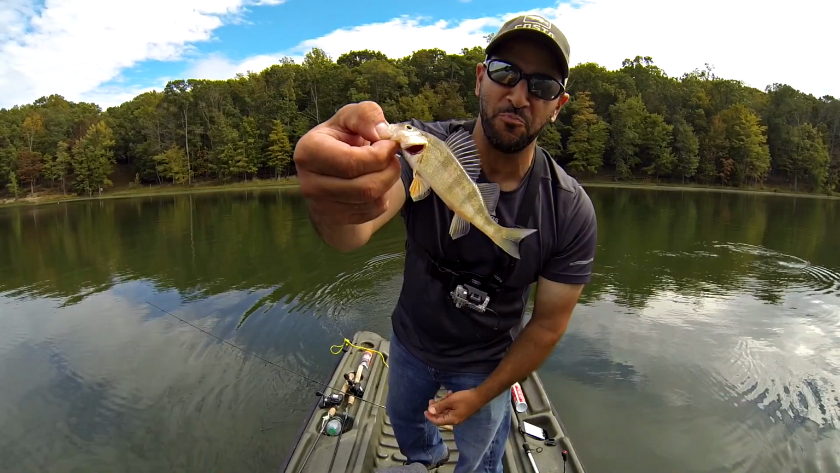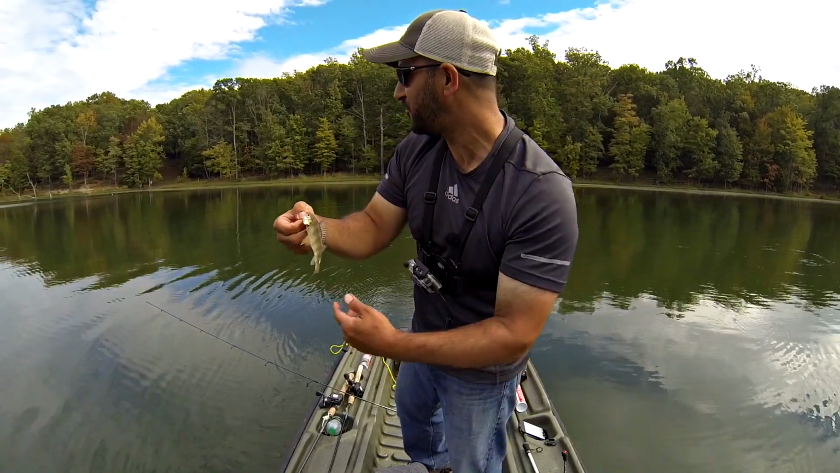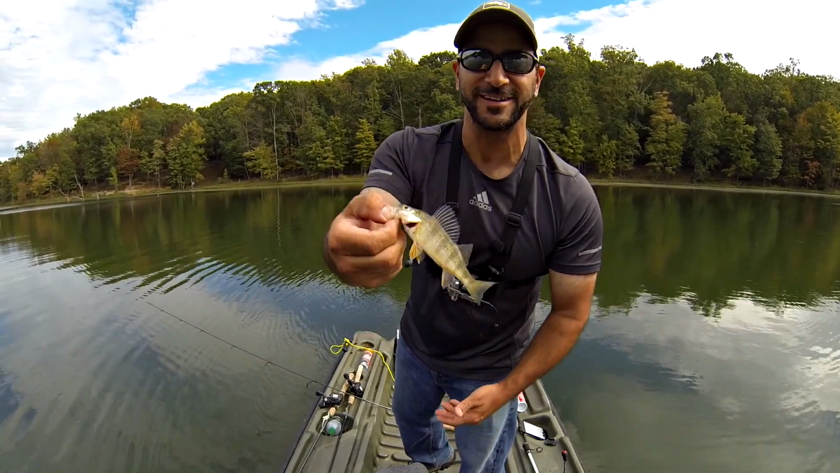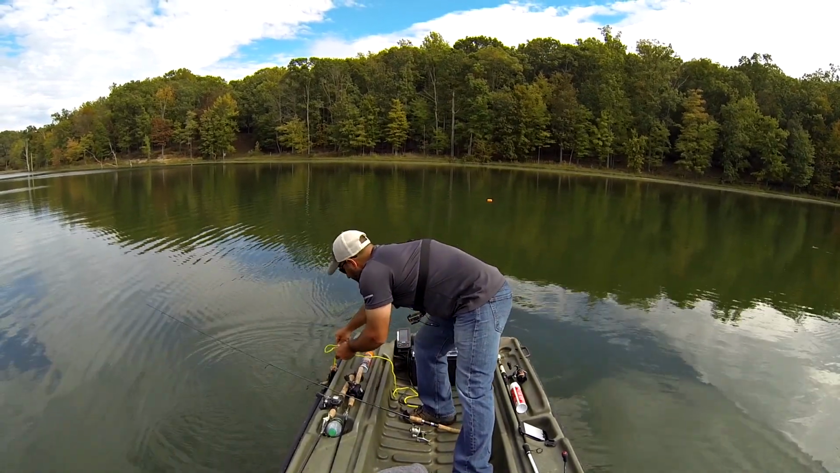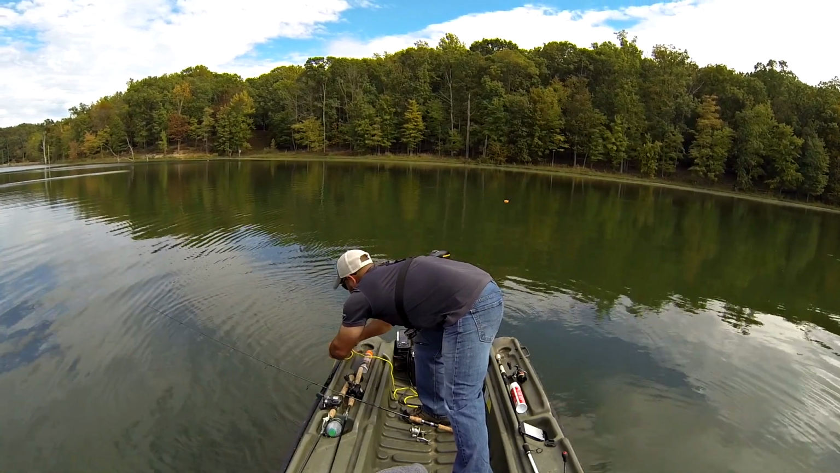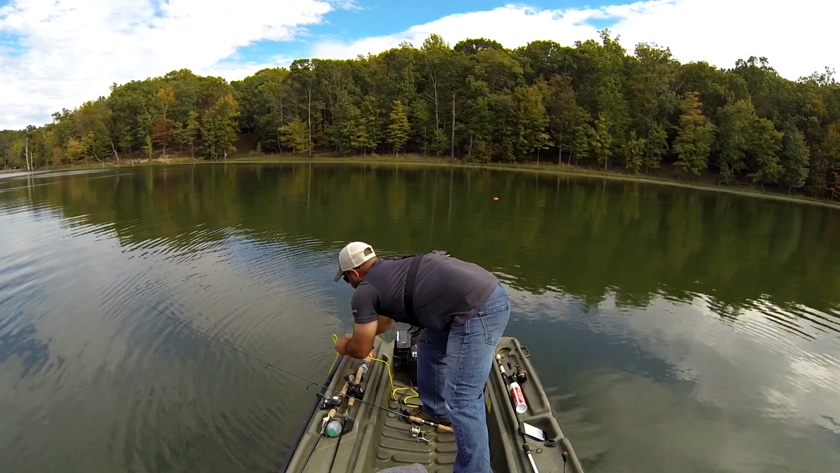That might be maybe one of the smallest yellow perch I've ever caught in my life. I'm just throwing that Kastmaster out over some of this flooded timber. There's a whole bunch of fish marked out here, but there's a tiny yellow perch. Going back, and here we got, let me see if I can undo my little stringer here and show off a couple nice little crappie for you guys.